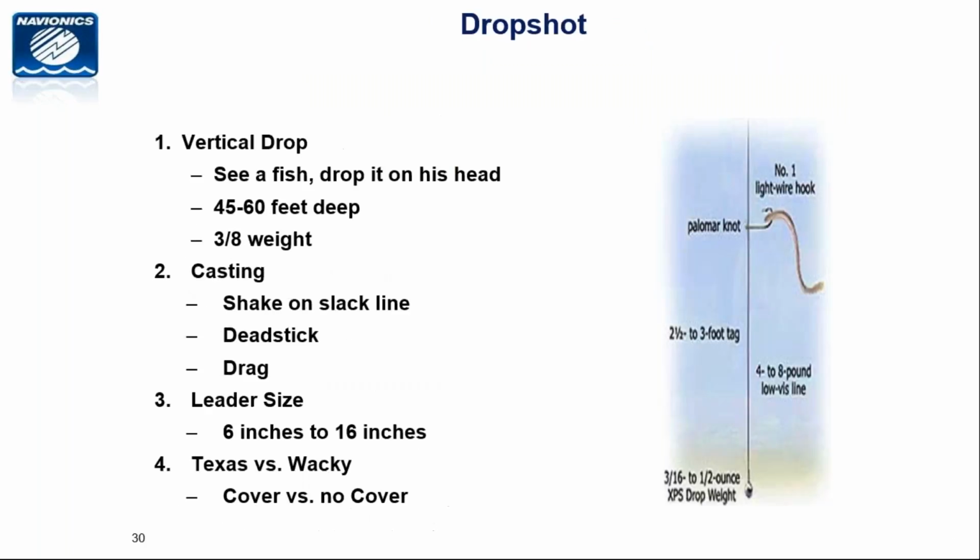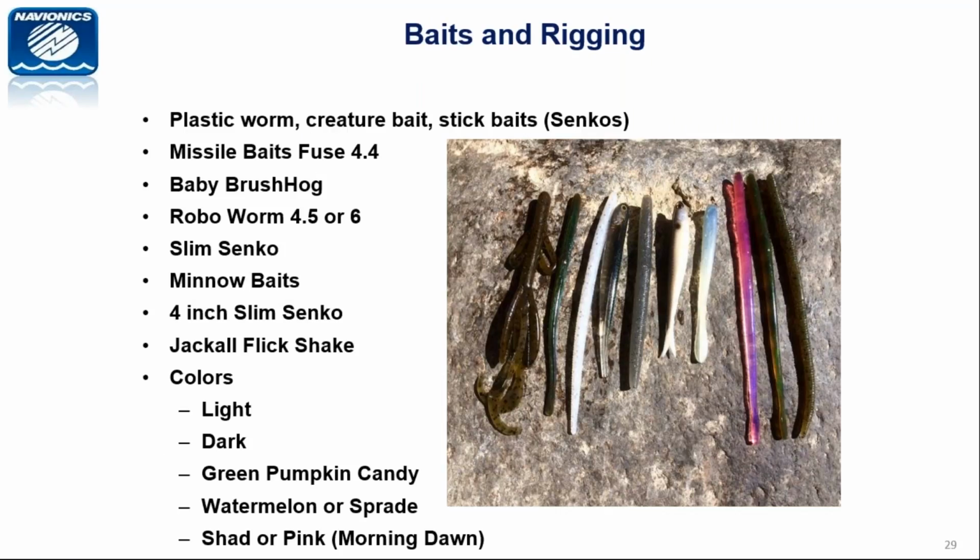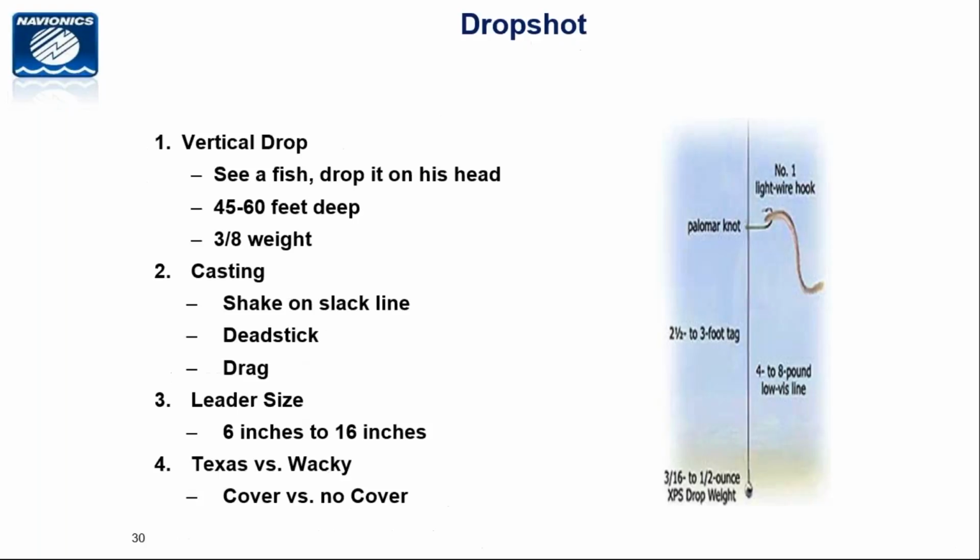Here are some of the baits that I use. Brush Hog, you've got a Robo Worm, you've got a Yamamoto Cinco, you've got some Missile Baits in there. These are the baits that we use. There's a lot of great equipment out there. I use Daiwa, but there are other great equipment out there.